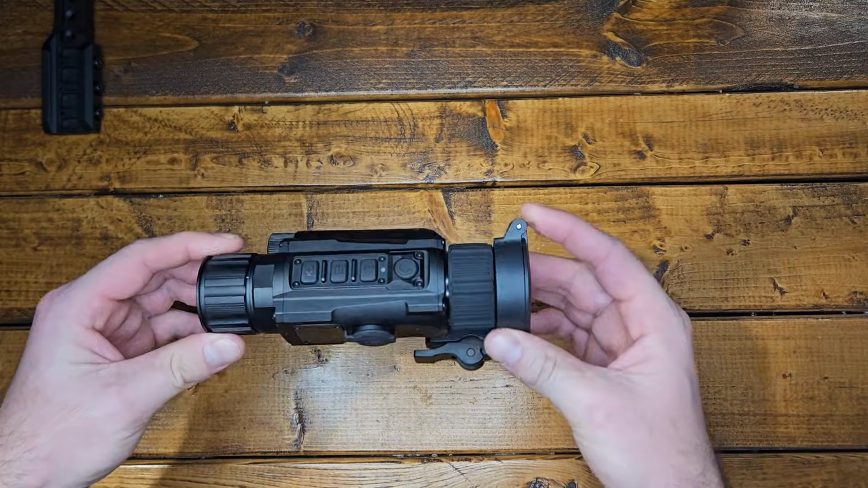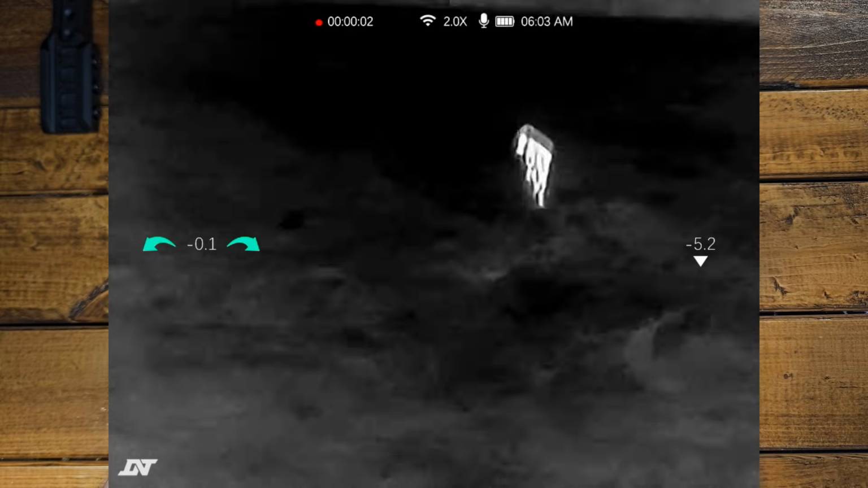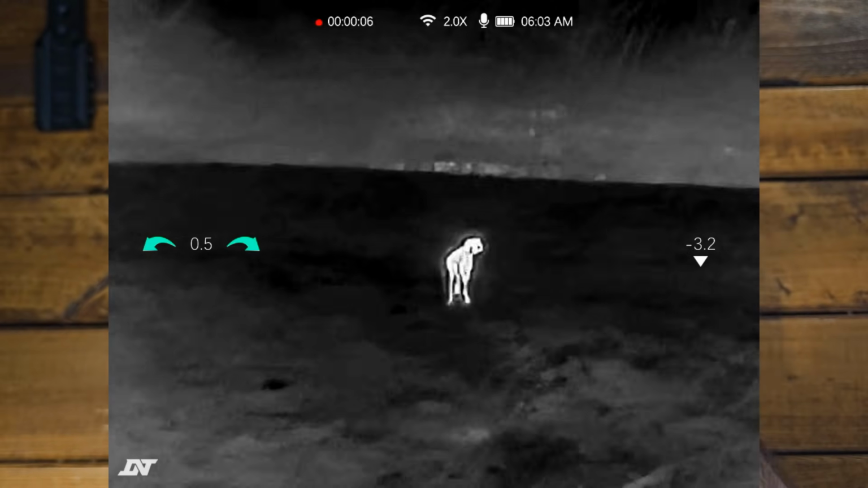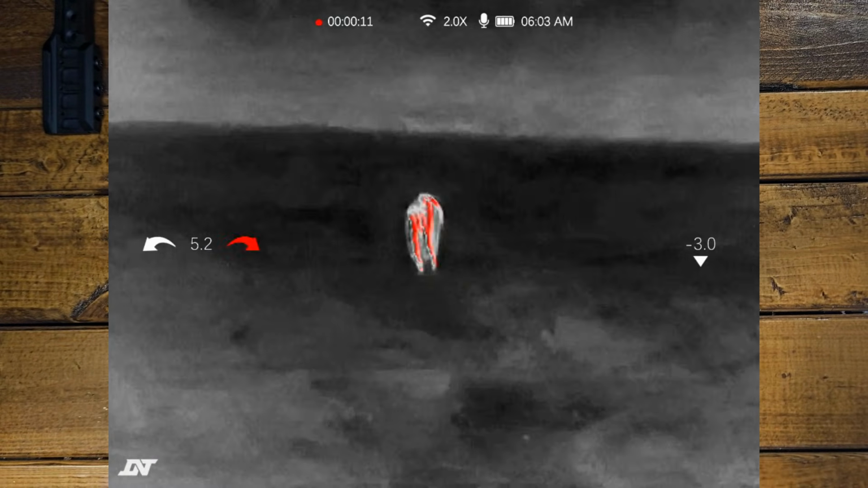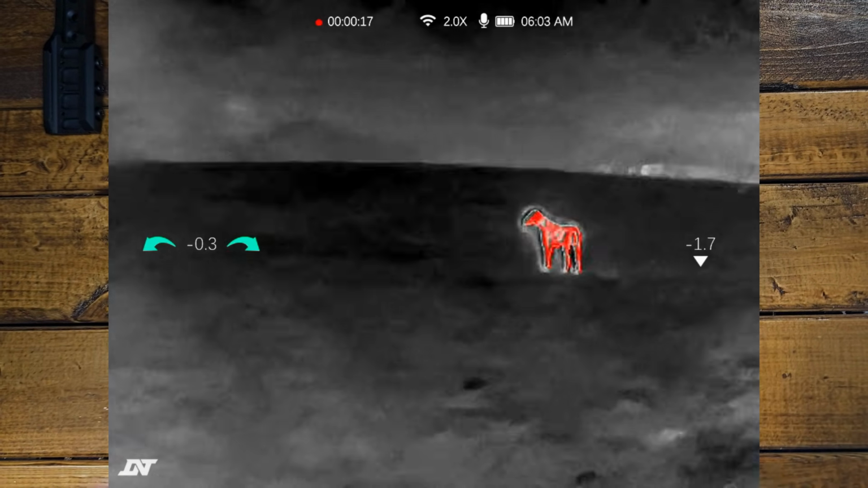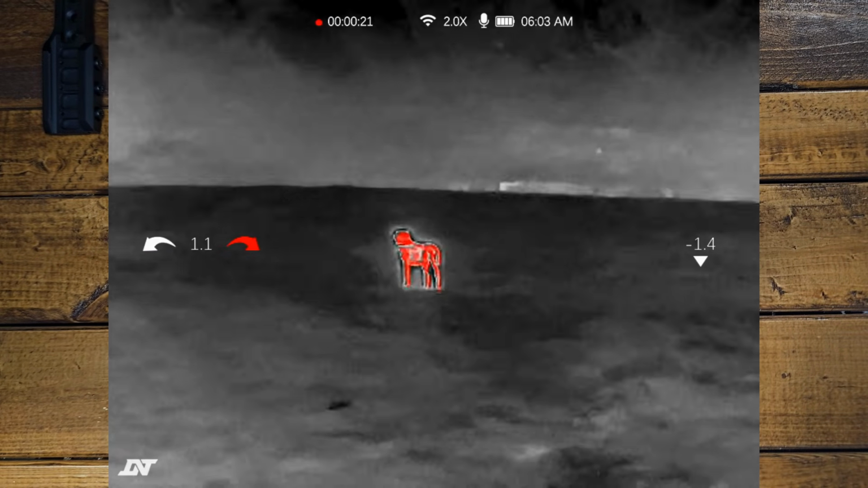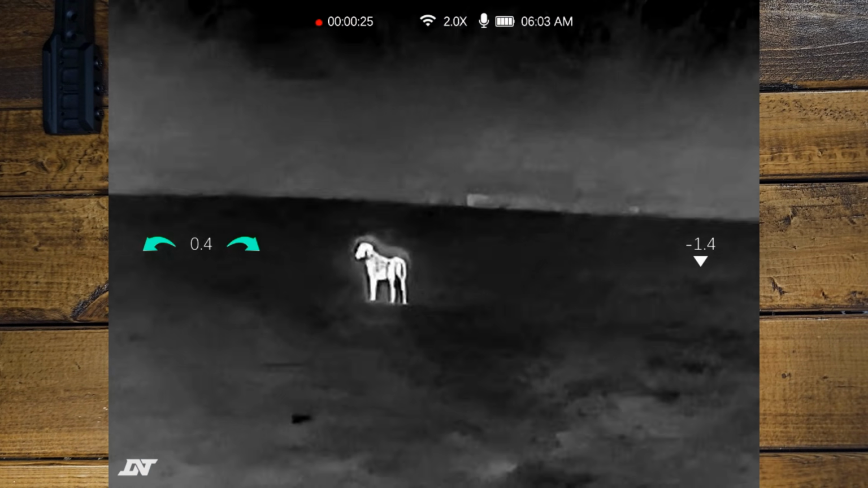The unit is impressive, and one thing I didn't realize that I was going to get with it is this thing has many different modes to it. So we are going to just cycle through. I'm going to use my dog here as kind of a backdrop and kind of an example of how these modes work. Depending on how you want the thermal to look, it will light up in red or iron or black or white or whatever you want. It doesn't matter. It's whatever you prefer.